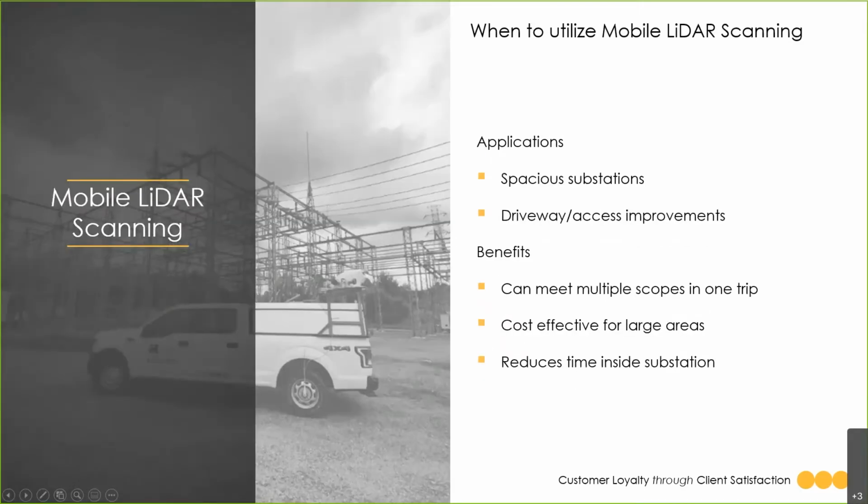When it comes to mobile LIDAR, it has its own unique applications for substations. If the substation is large, spacious, and open, you can drive the vehicle around areas and collect survey information, which again greatly reduces the amount of time inside the substation. Then you can supplement any inaccessible areas with your TLS scanner and obtain full coverage of the site.